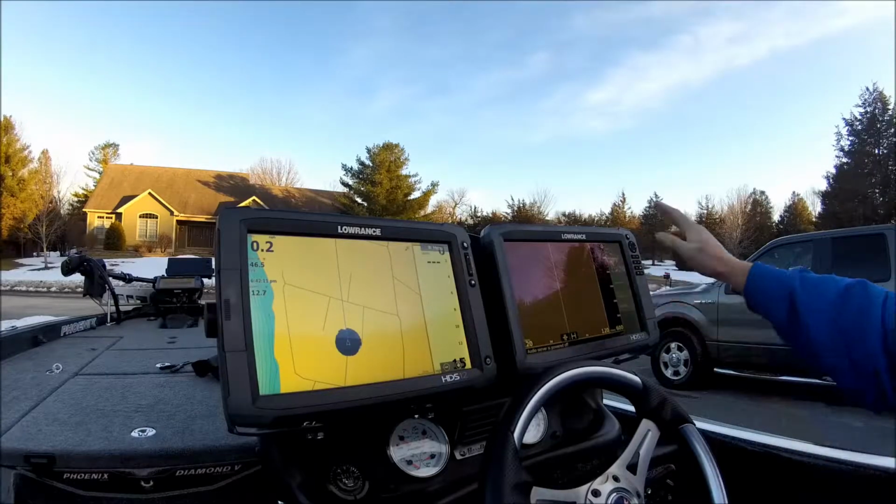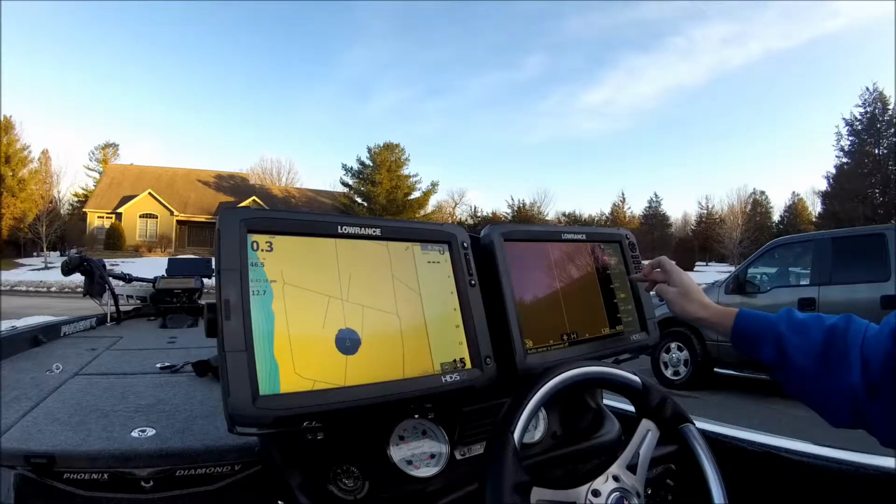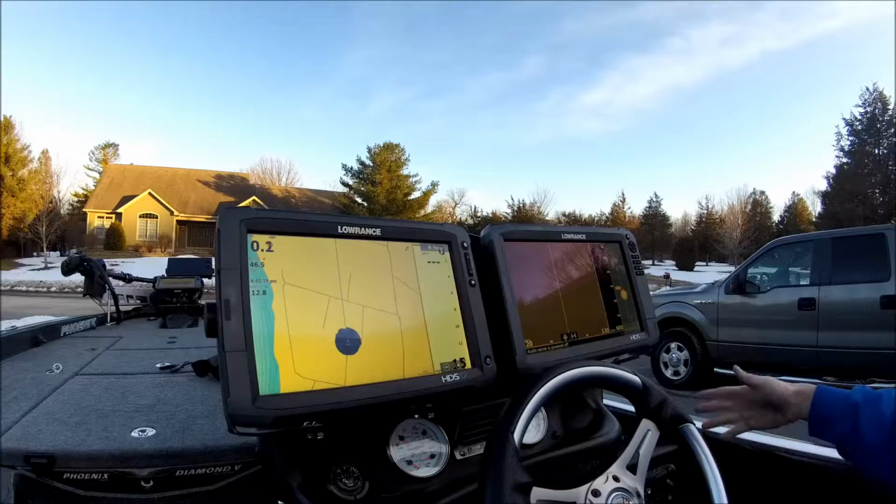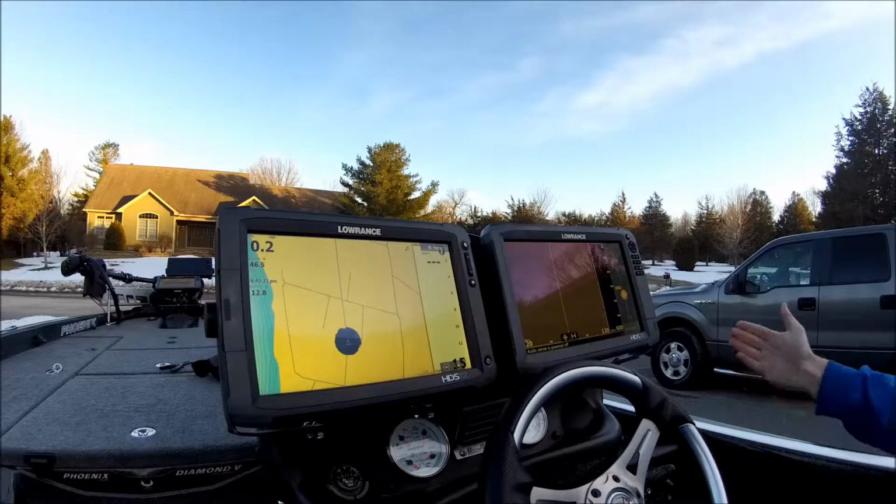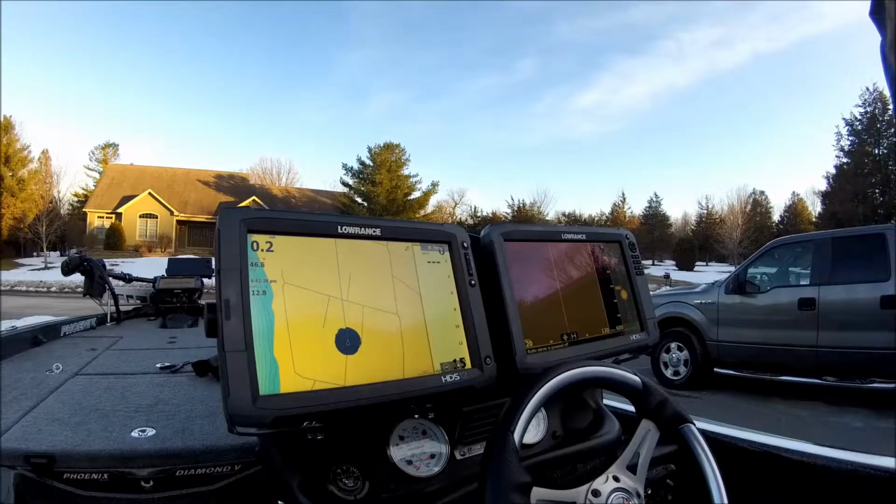Advanced settings, I don't do anything in here. I leave everything stock. Surface clarity is off. Contrast on my lake, which is Lake Champlain, between 40 and 60 percent seems to be the best contrast.